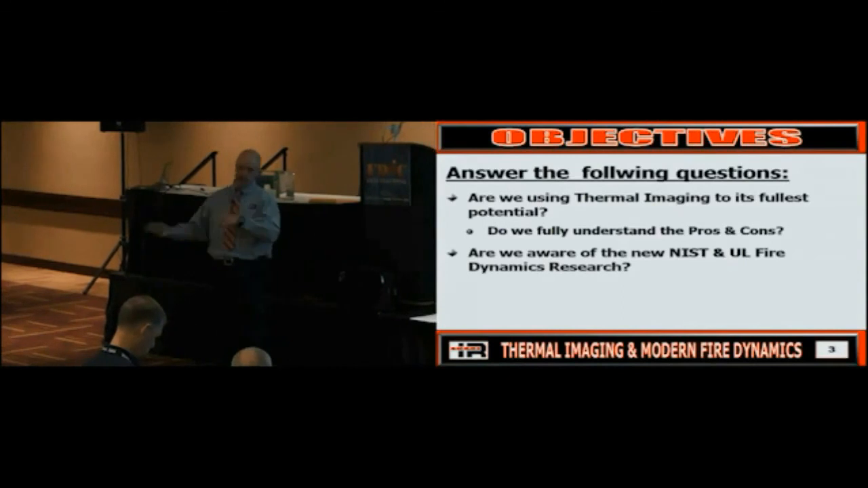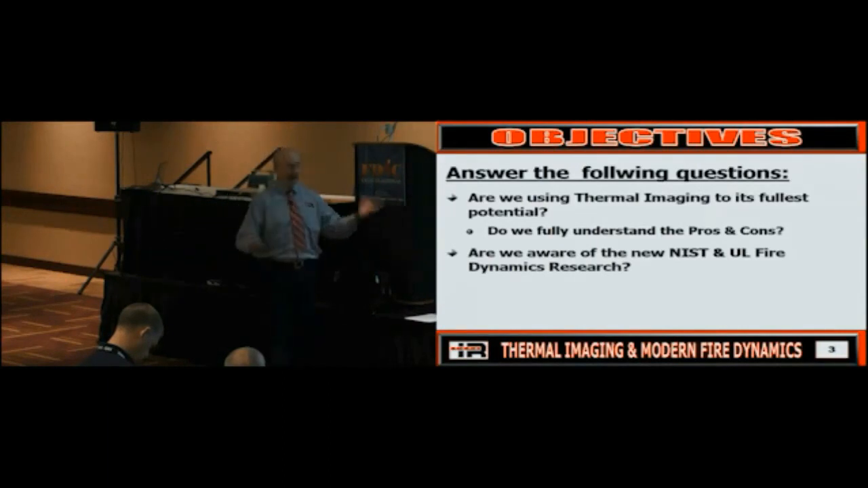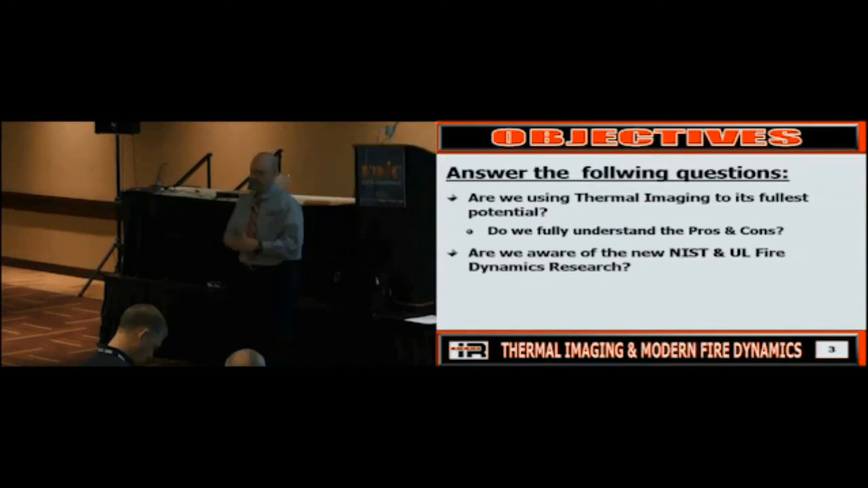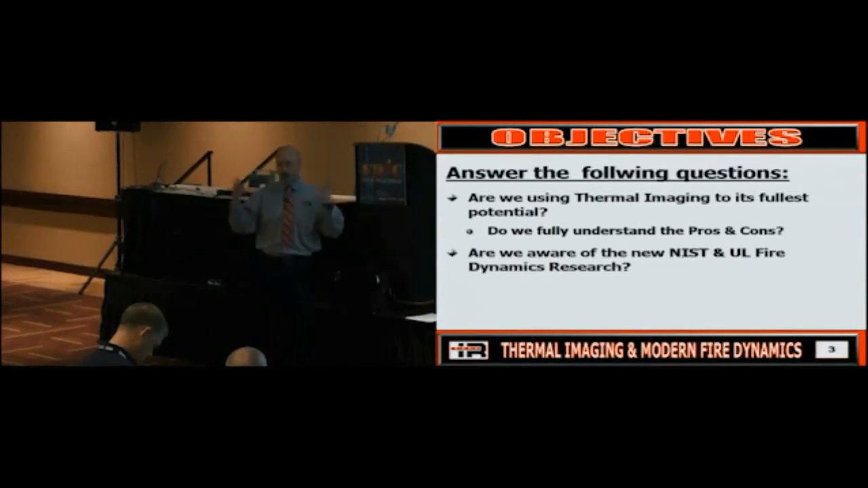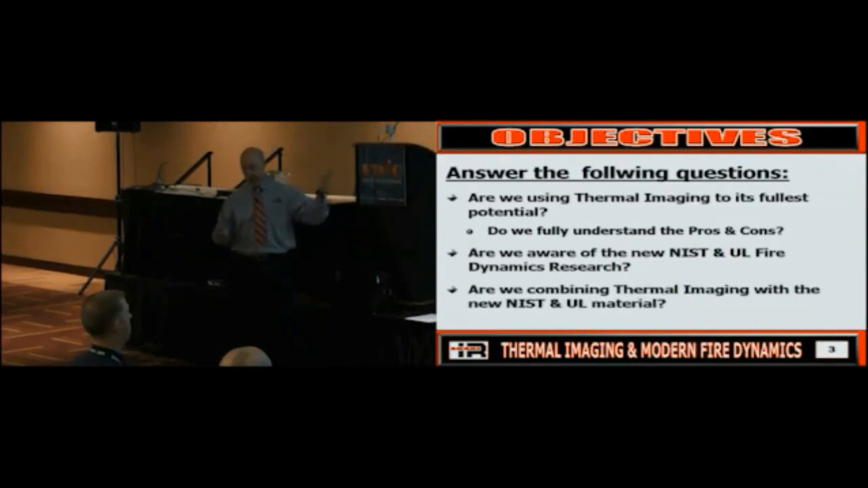But rather than argue over is it new, isn't it new, who invented it, who came up with it, let's look at it. If it's worth using, if it has value, let's latch on to it. If we're already doing it, great, keep doing it. If we're not doing it, do we need to look at it and consider it? And I'm not going to get into the aggressive, safe, all that other stuff where people want to draw lines in the sand. We're all firefighters, all brothers, all sisters. Let's go out, let's do the job effectively, and let's do it safely, and let's call it a good day. And can thermal imaging help us do that? So that's kind of where we're at.